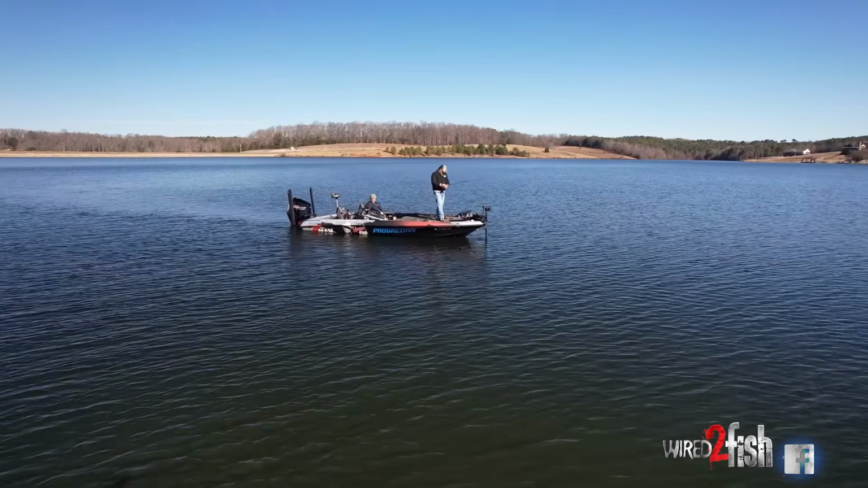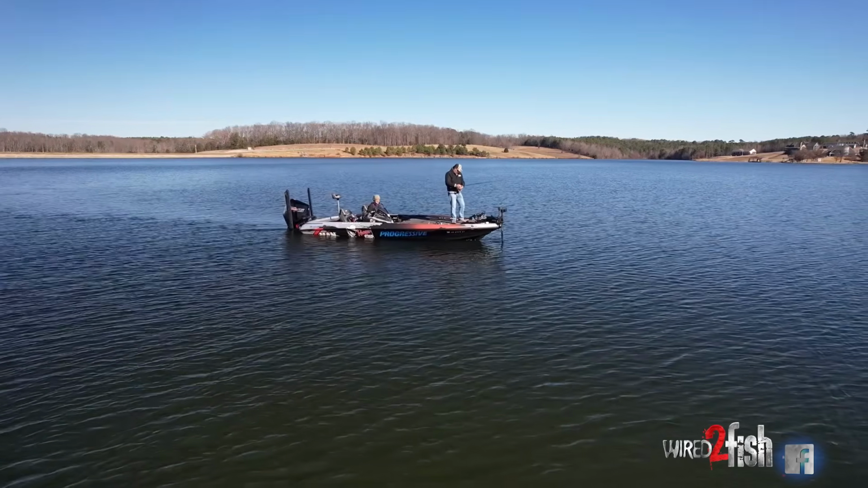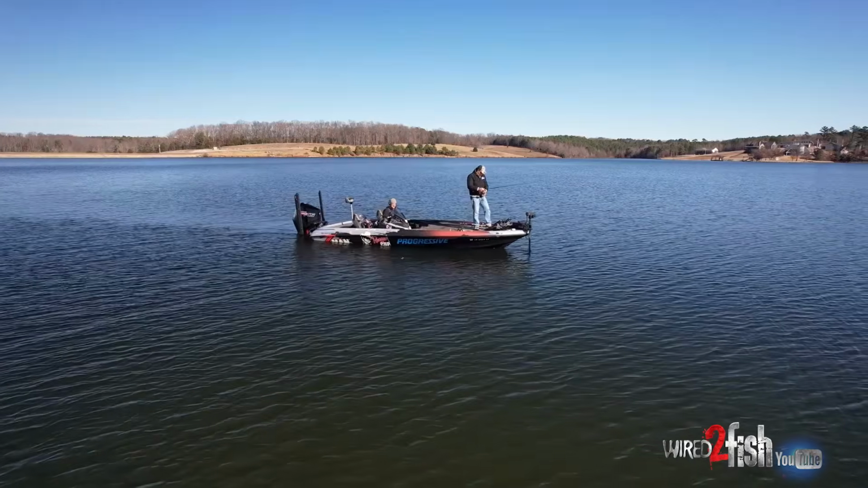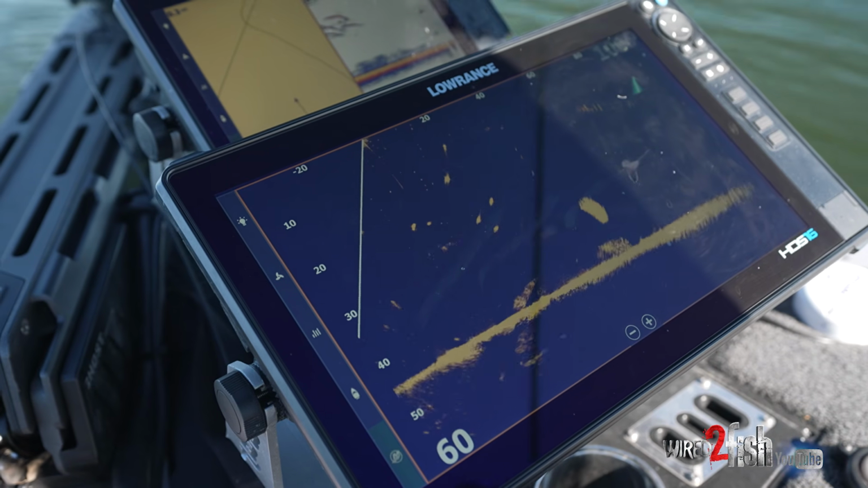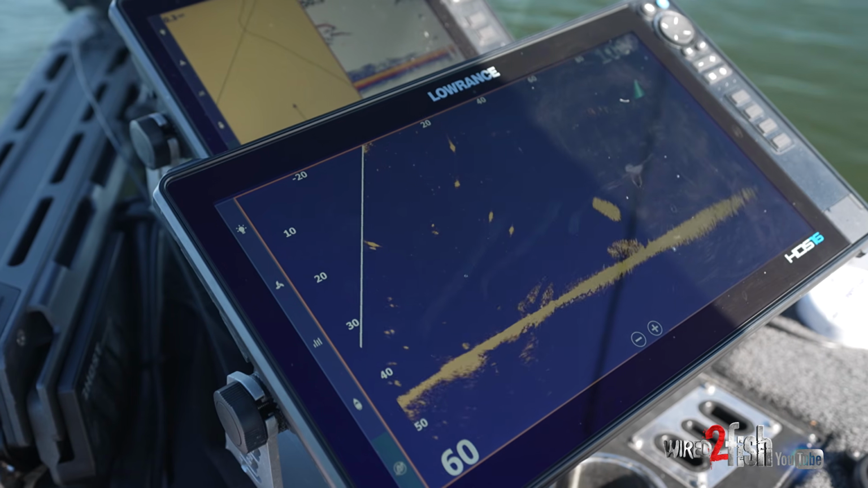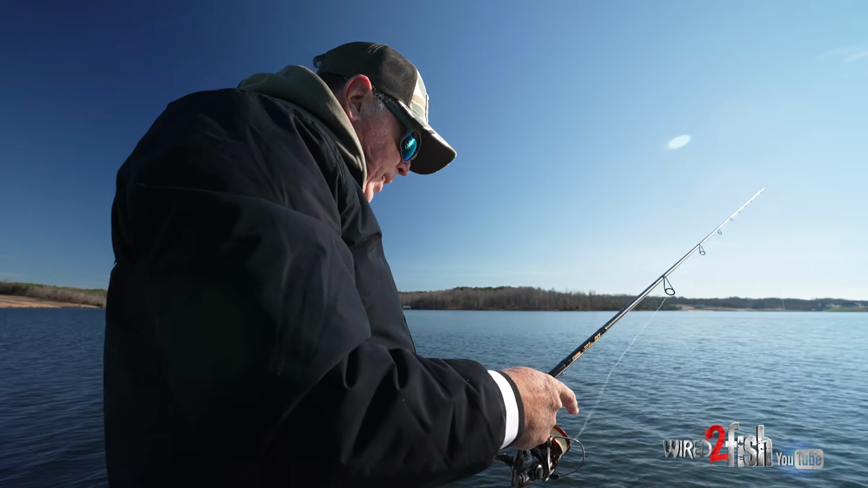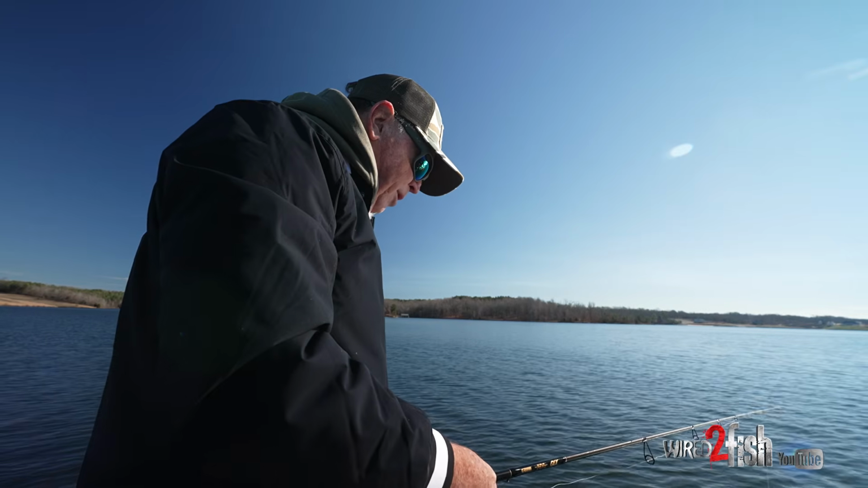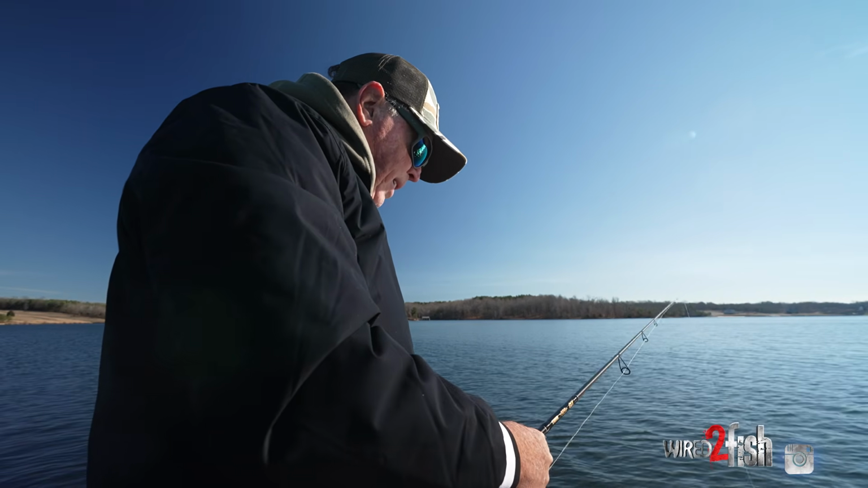One thing we've learned today in this short amount of time is just how many places these fish are, meaning depth-wise. I've caught fish that were literally hidden inside a giant school of shad. I've caught fish that were down on the bottom, and I didn't even see the fish, I was just fishing to another one and that fish came up off the bottom and grabbed it.